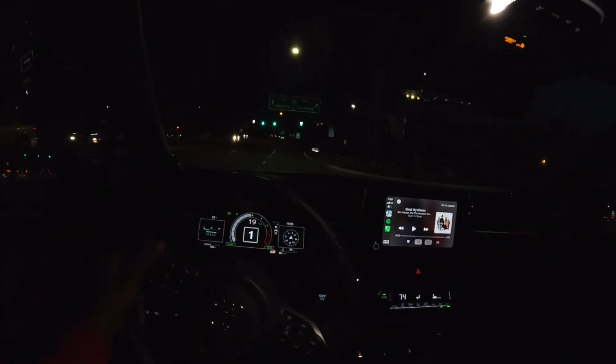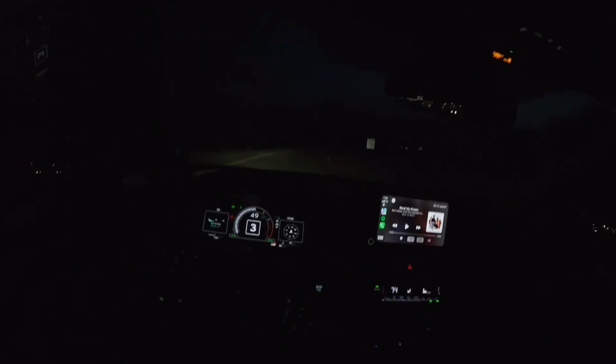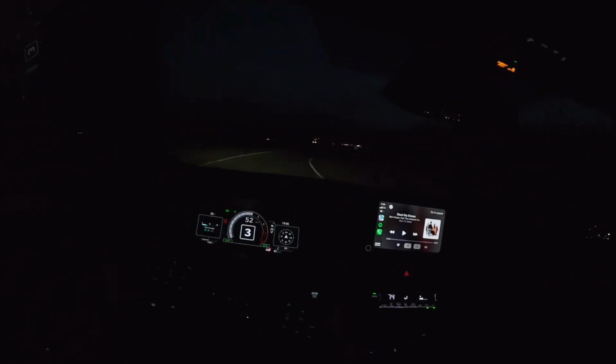We're about to jump on the highway real quick on the way to get some food. And let me turn the light off. Got some new construction out here, so it's kind of hard to navigate through this.